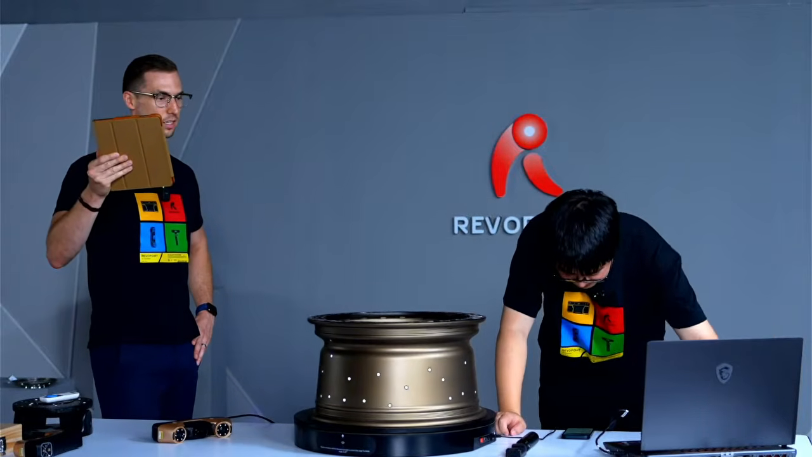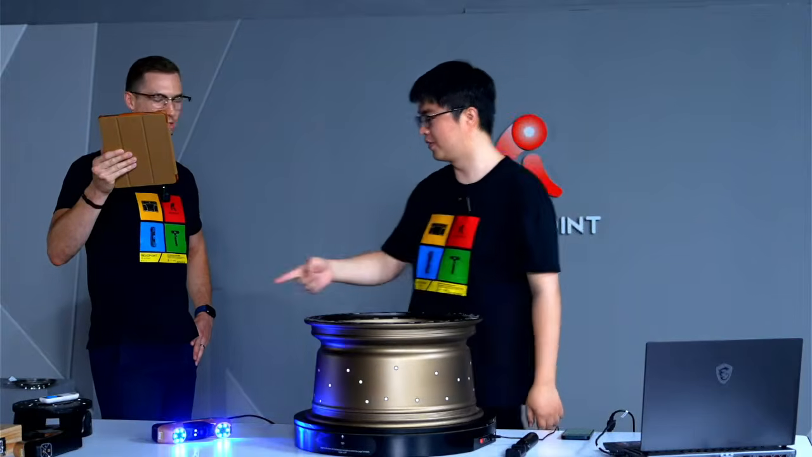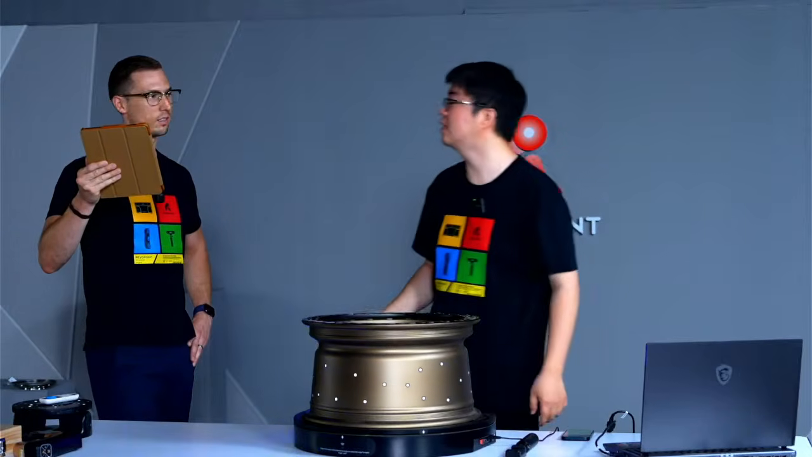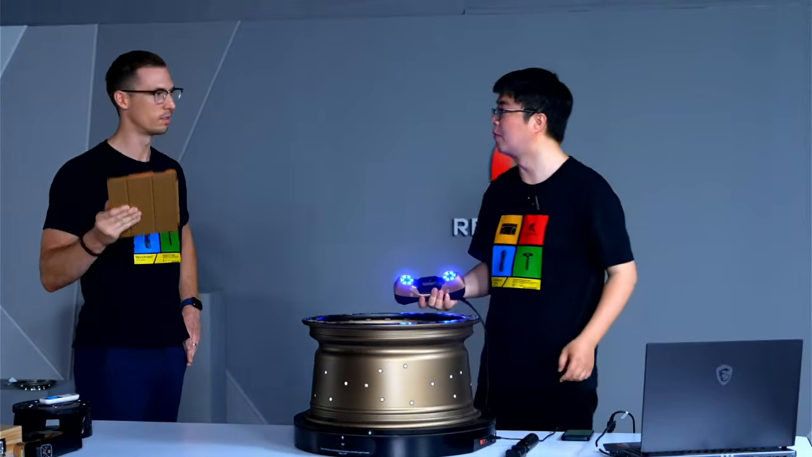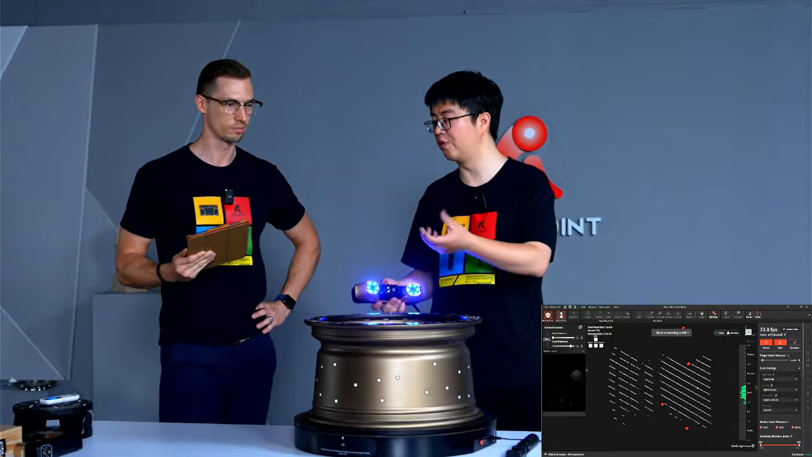That's handy. I wish they'd have a remote for the auto turntable. You mean the dual axis turntable? Yeah, you actually can download a phone app called Revo Assistant. That's right. And you can use that to hook it up and use your phone as remote.